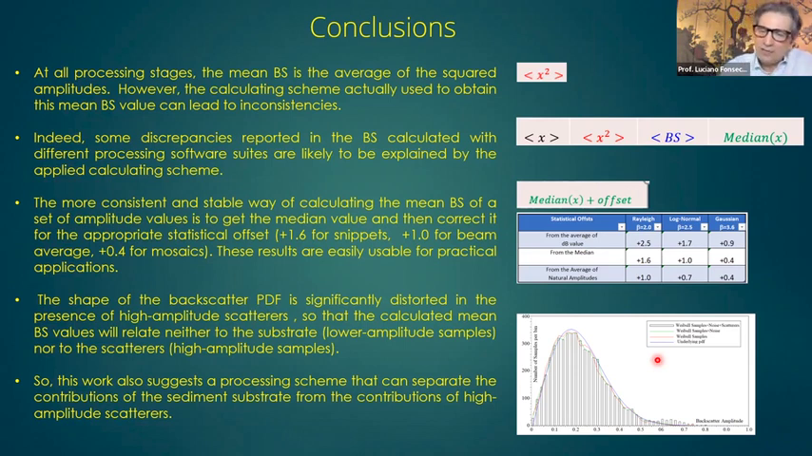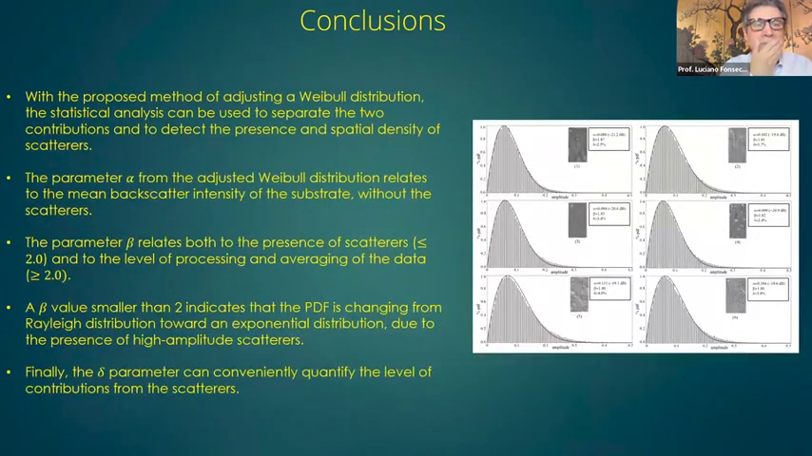So we suggest in this work a way of separating those two contributions, the substrate from the high amplitude scatters. With the proposed method, we could separate the two contributions and detect the presence and the spatial density of scatters with the delta parameter.